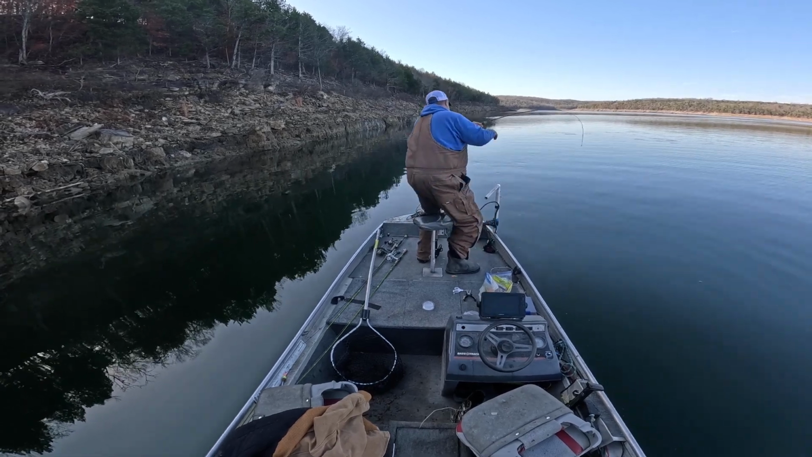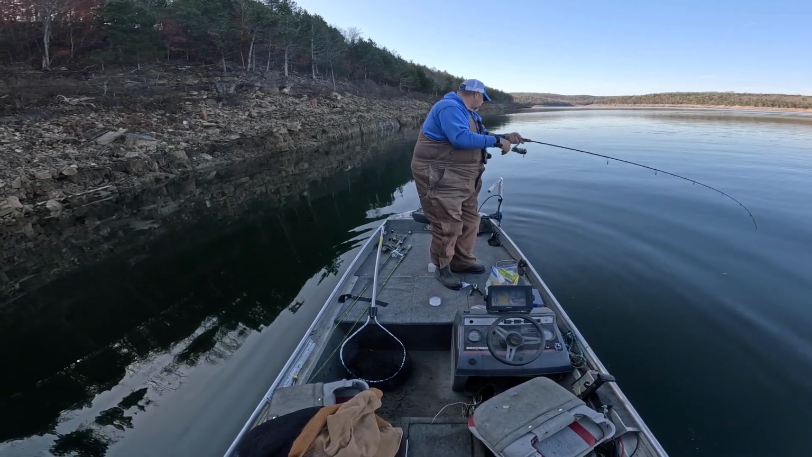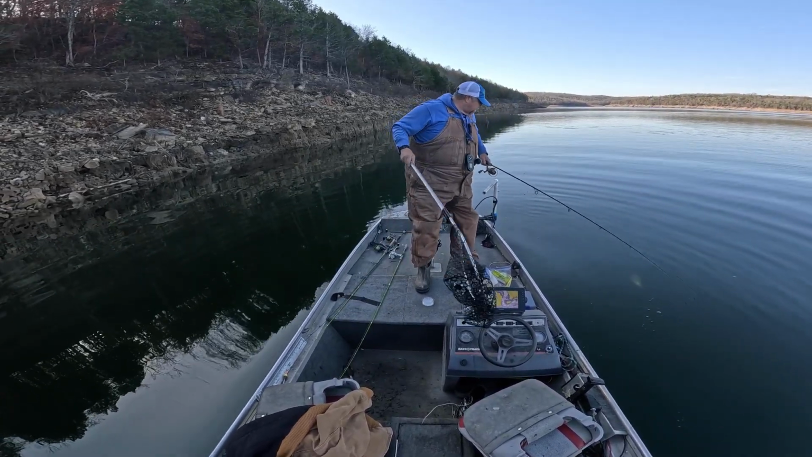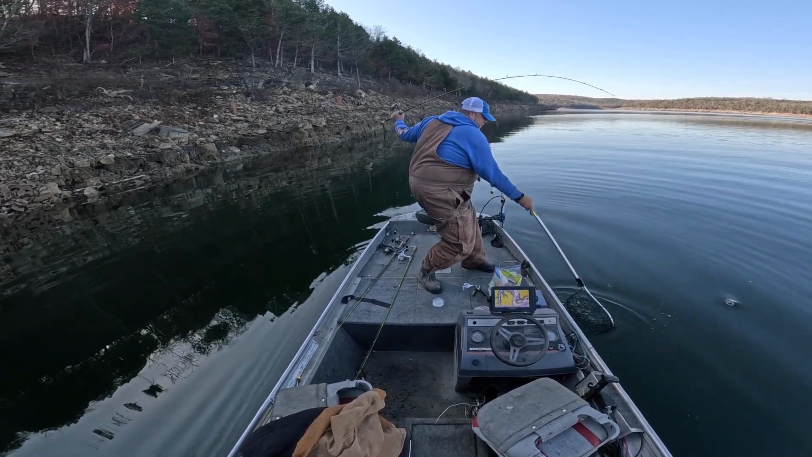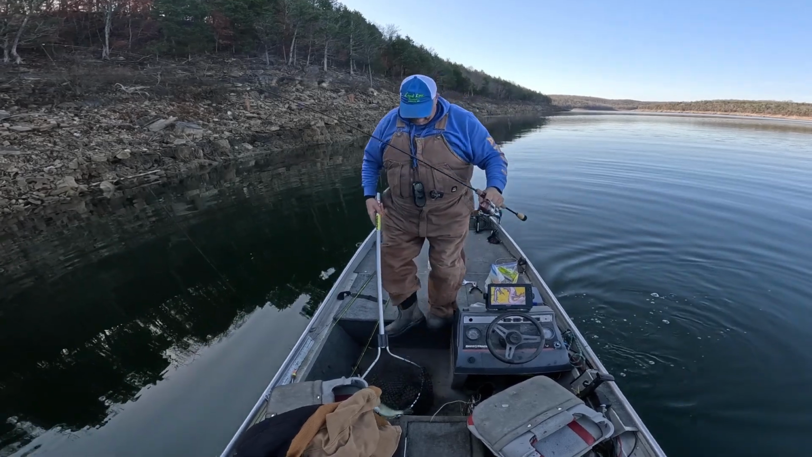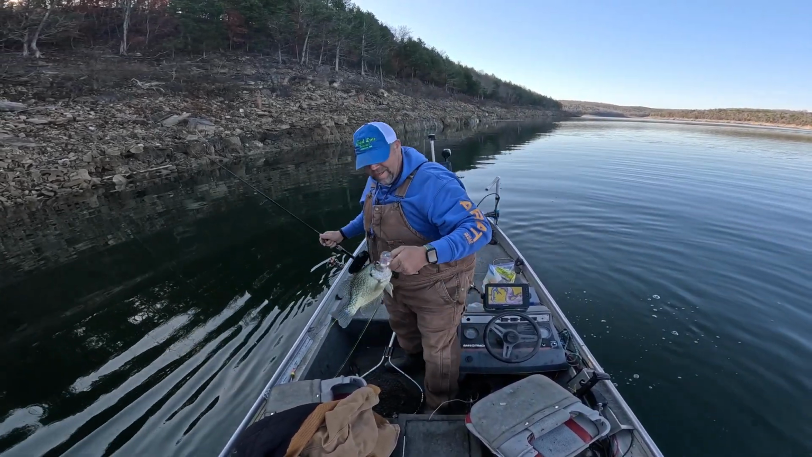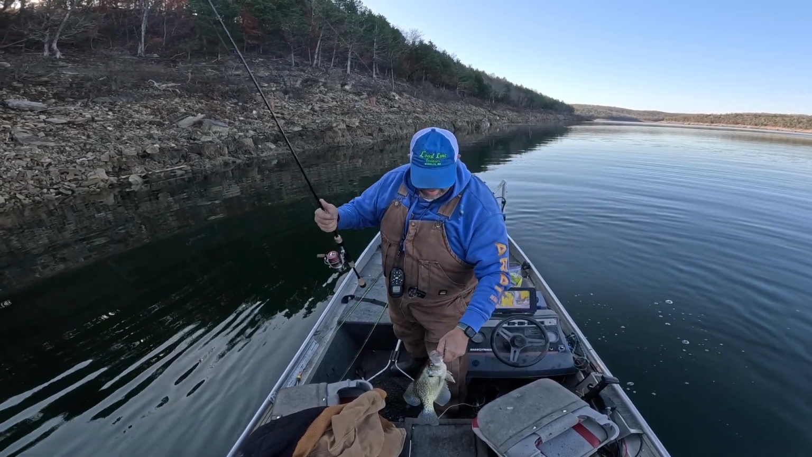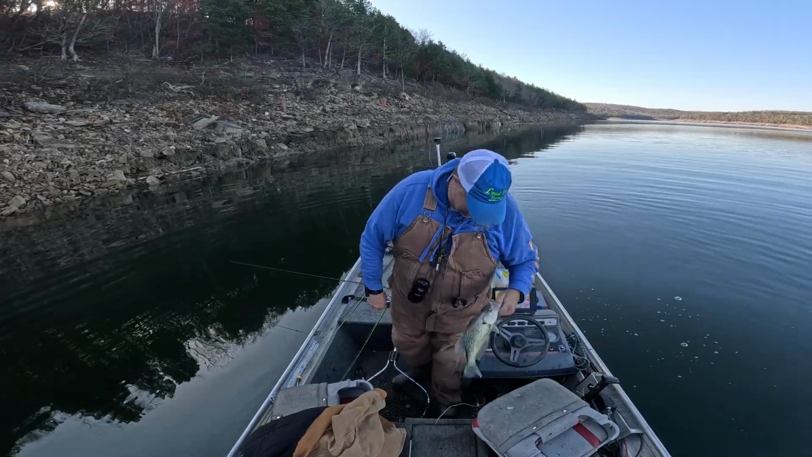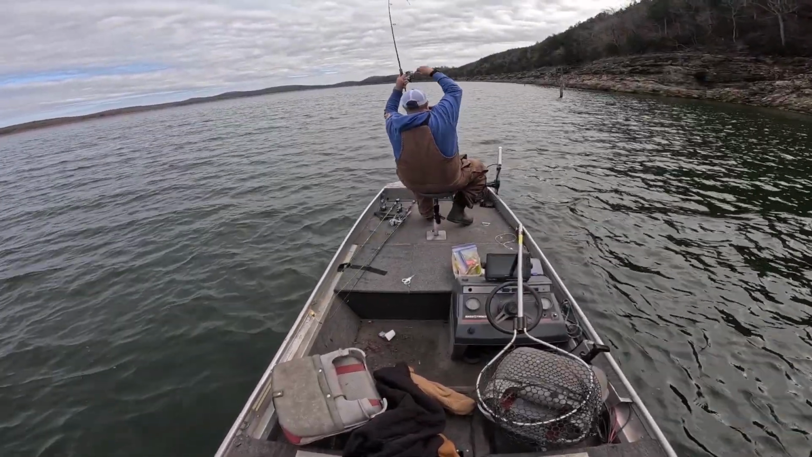Got him. Oh, feels like a nice fish. Yeah, that's a pretty nice crappie right there. Oh yeah, he is. Get him over there. Heck yeah. There's a pretty nice crappie. Not bad. Got him.